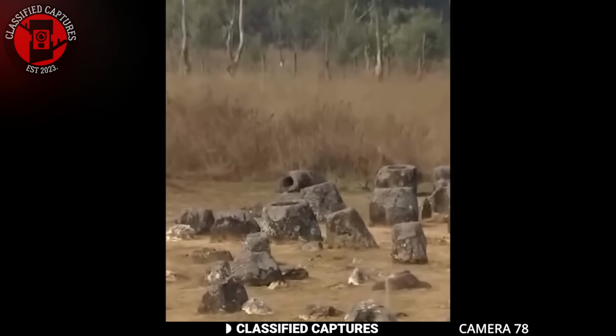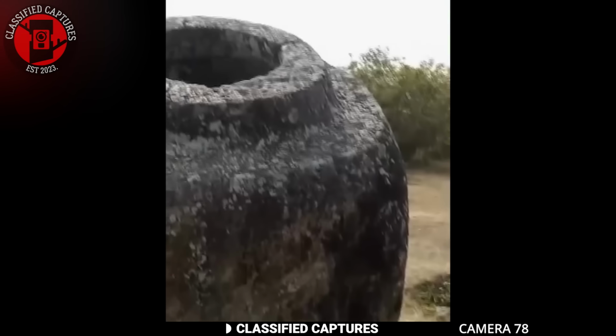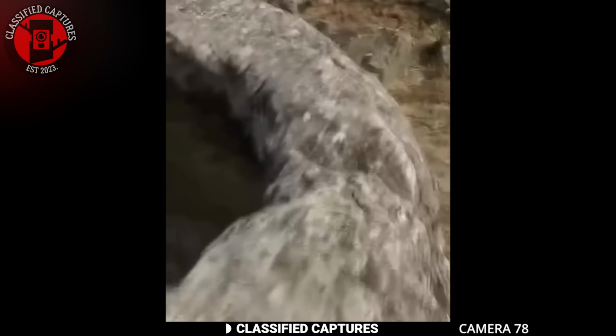Dating back to the Iron Age, somewhere around 500 BCE to 500 CE, the Plain of Jars continues to baffle both archaeologists and visitors alike.